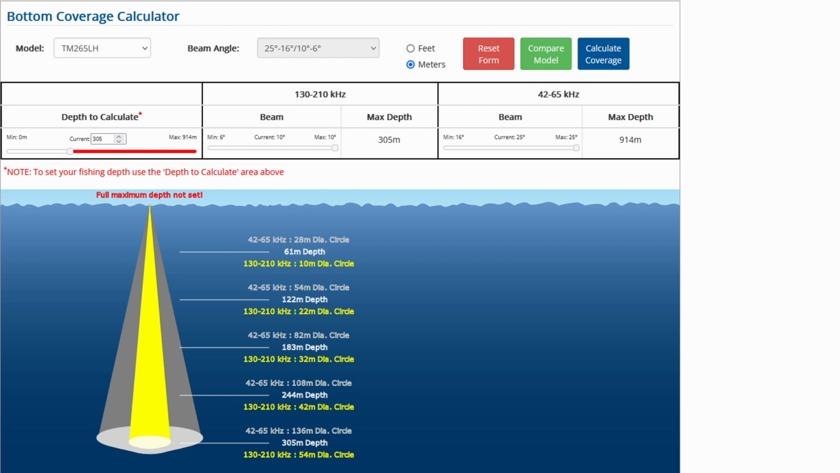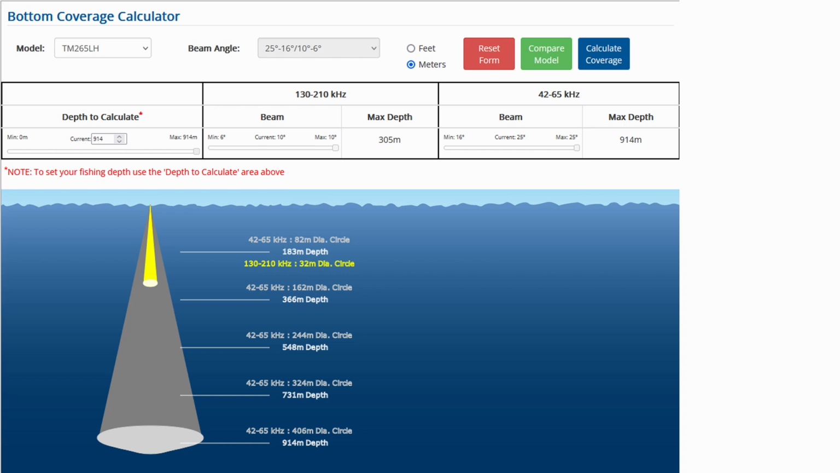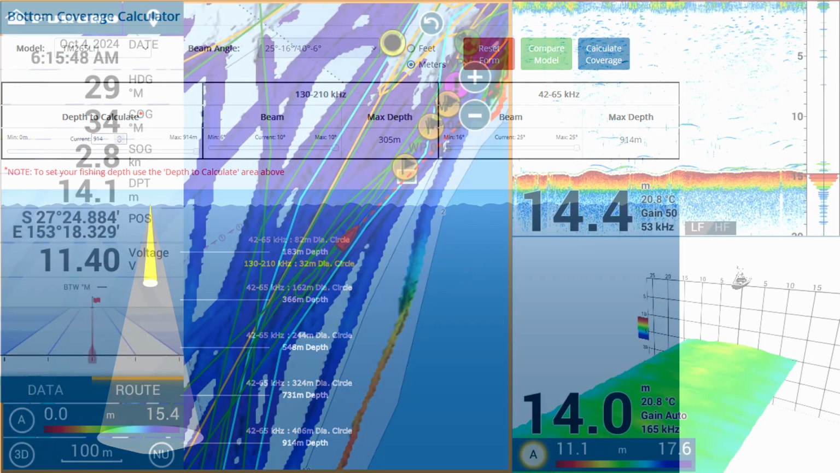This is another slide taken from the AirMar webpage, and it shows the detection zones of the transducer at the varying depths down to the limit of the high frequency beam. Now, this slide was also taken from the AirMar webpage, and it shows the difference between the detection depth of the low frequency beam and the high frequency beam. The low frequency beam will penetrate the water a lot deeper.